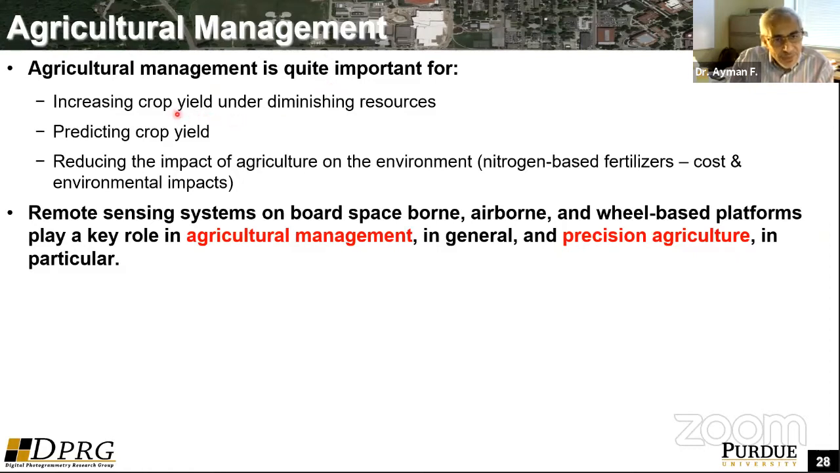We have a requirement for higher yield, and at the same time diminishing resources, whether land or water. We would like to have the ability to predict the crop yield. That's very important for management and planning activities.